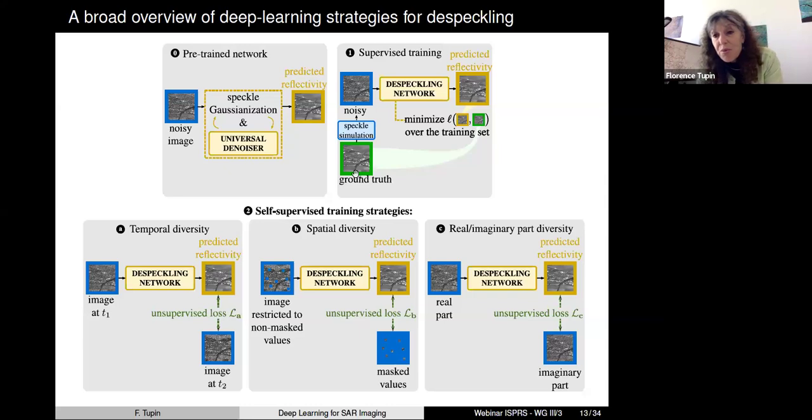So both the ground truth is difficult, and simulating real SAR images with the right PSF is also quite difficult. So this strategy usually will work well with synthetic speckle, but they will not be so good. And usually you have some artifacts when you apply them to real SAR images with some real sensor.